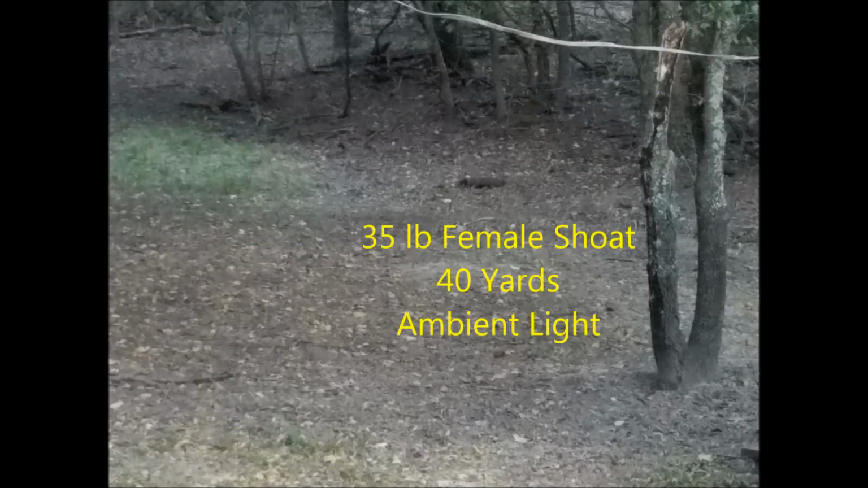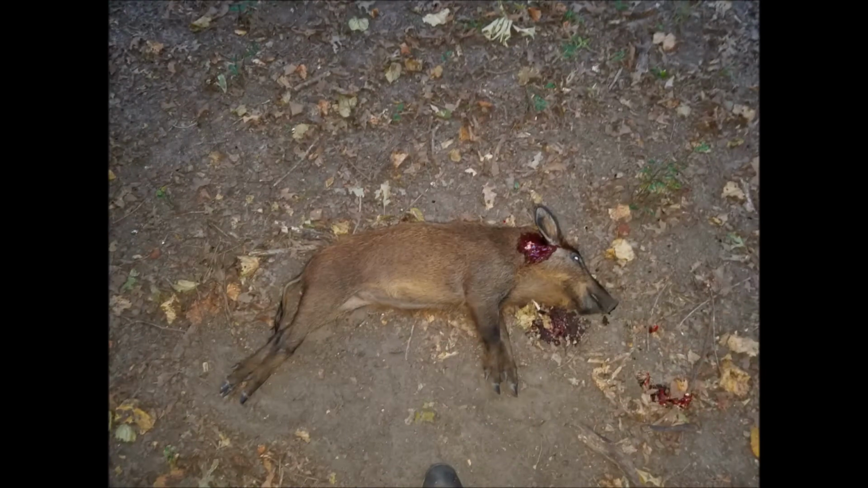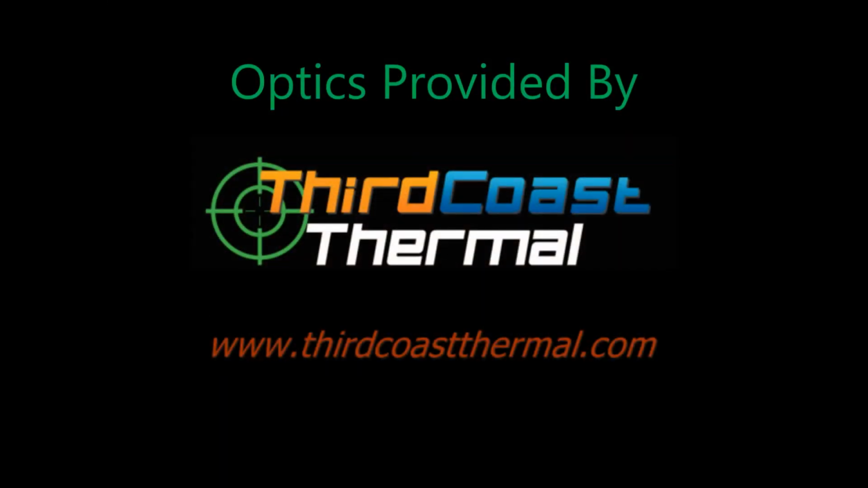Like last week, this was another shoat, but this time a 35-pound female. The shot entered above the left eye, crossed through the head, and exited behind the right ear. Optics provided by Third Coast Thermal.